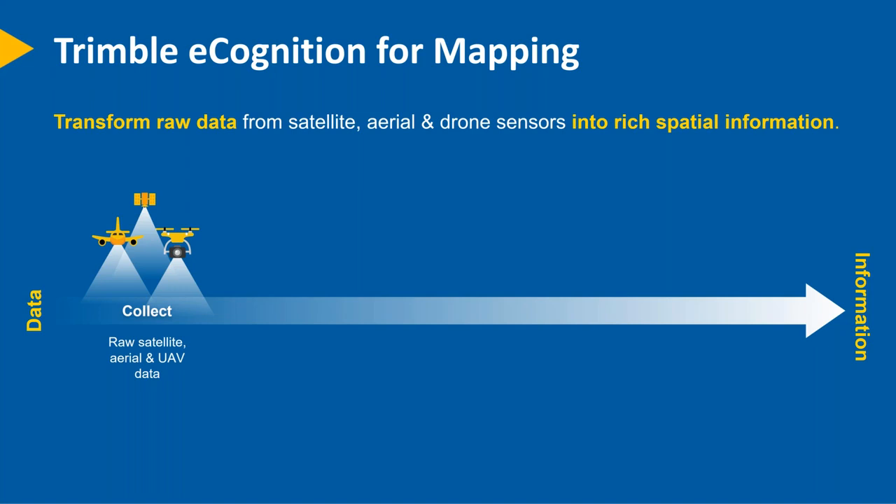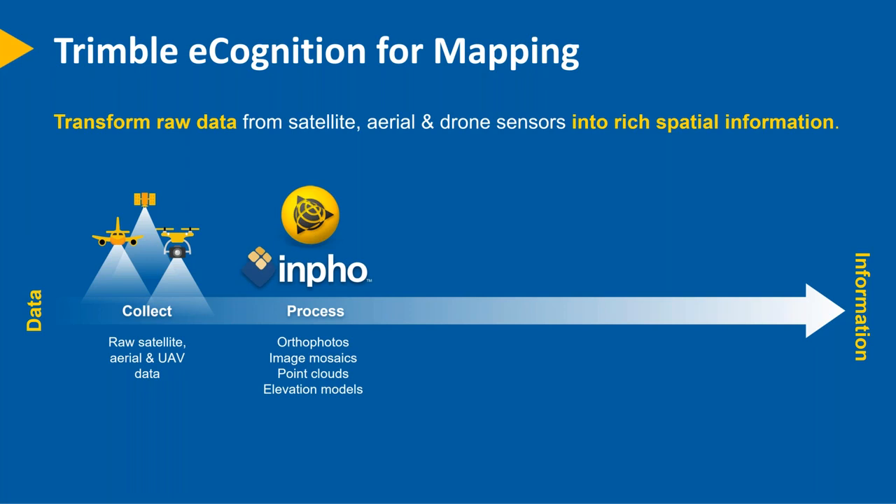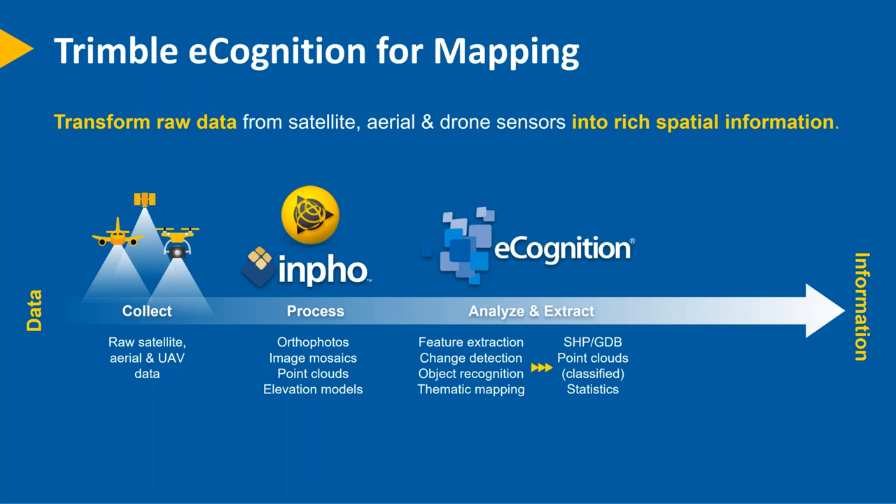And we obviously have the collection from various sensor types. We have what we call the pre-processing or processing step. This is where we take the raw material. We're creating orthophotos, image mosaics, point clouds, elevation models. Whether that happens in software like the Trimble Info Package or Trimble Business Center, there are a number of options for getting this data processed and ready for eCognition. Where we come in is then the analysis and the information extraction.